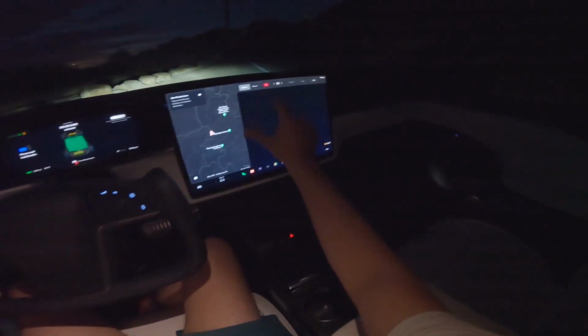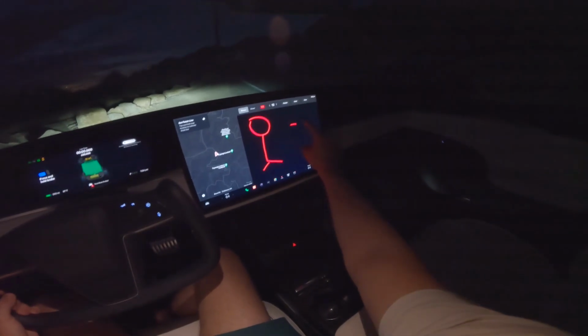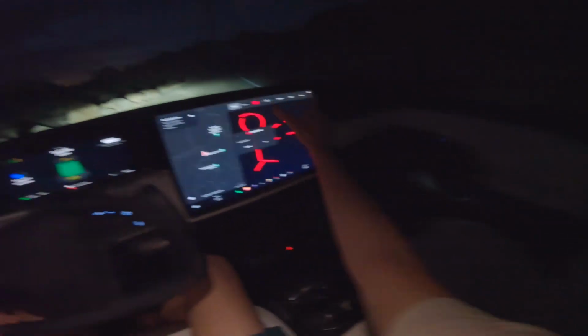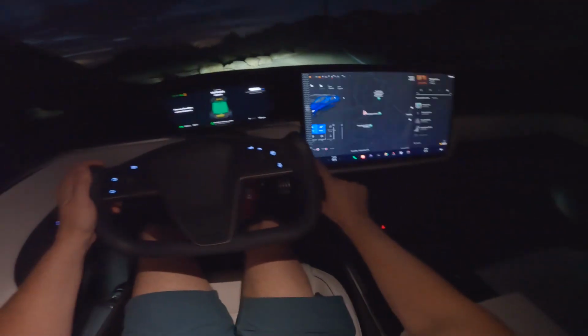So what me and my girlfriend figured out is you can play Hangman while you're on road trips, which is kind of fun. Or maybe not. I don't know. I like it. All right, let's get back out onto the road here.